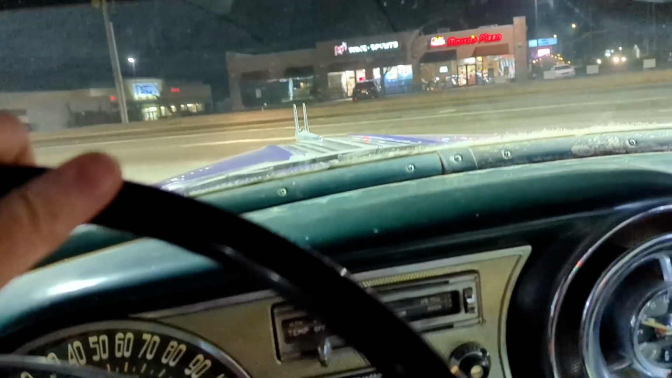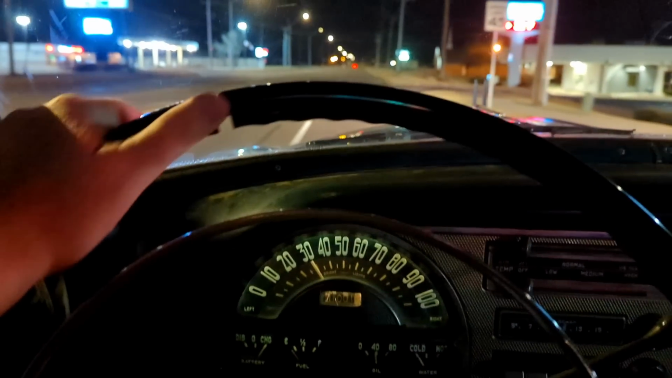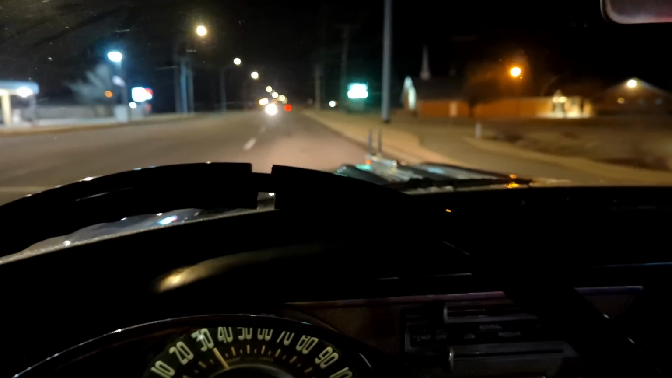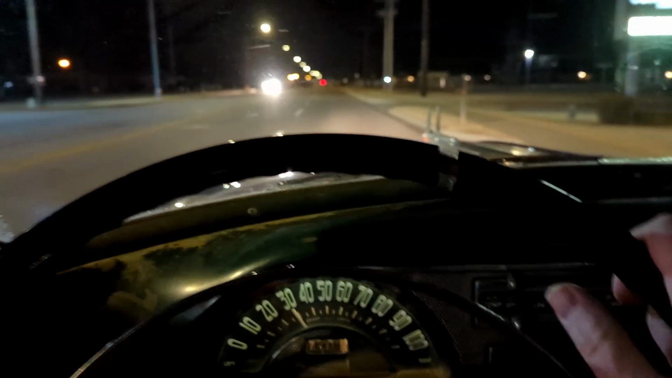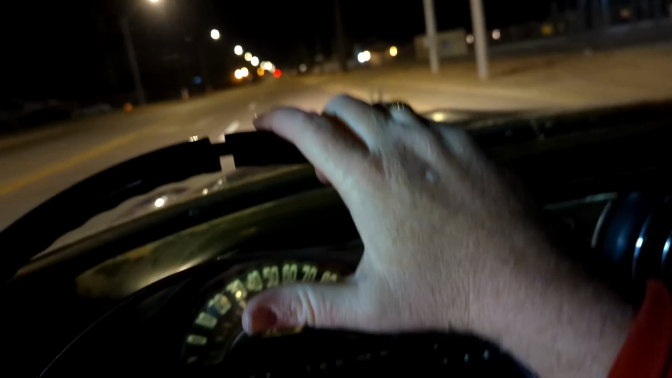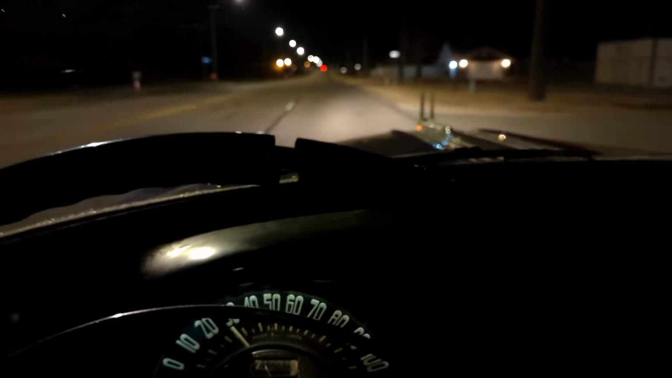She is not happy about that shit. Woo! I will say, since getting the carb stuff done, look at that. Now as far as her running and that buck stuff, it's nowhere near as bad as it was. It's very intermittent where you'll get a bop bop every once in a while. And I think that's mostly because of the pressure from the fuel pump. Woohoo! Happy, happy, happy.